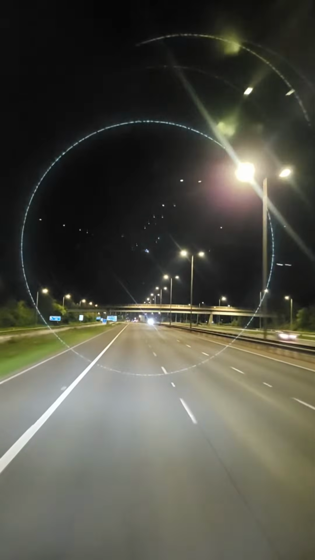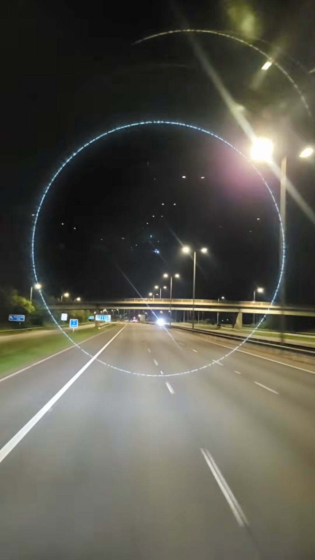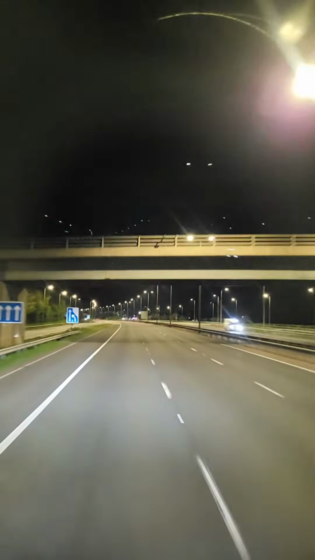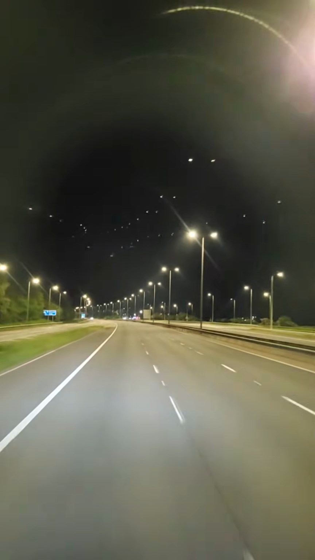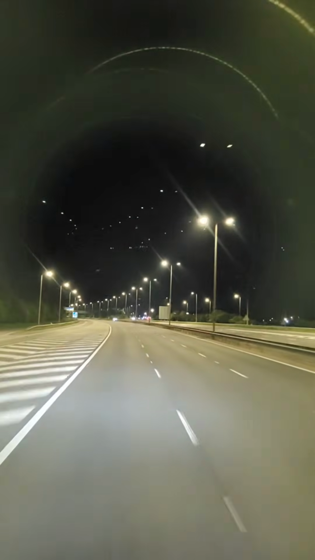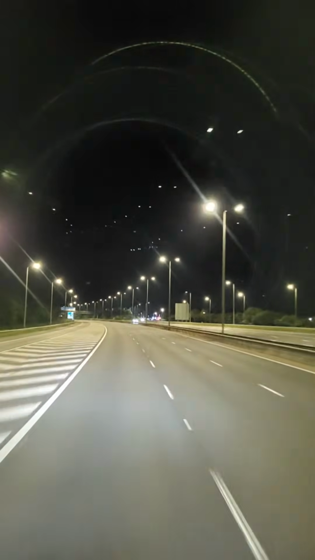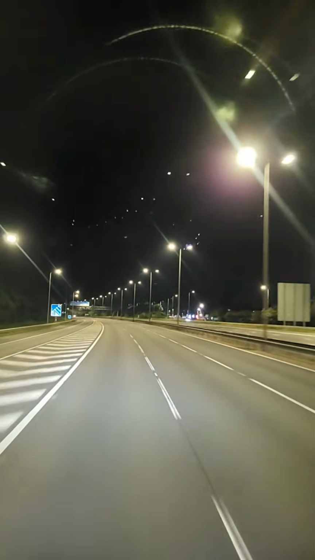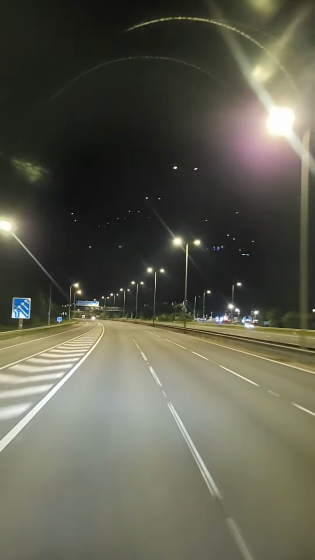Ollie and Tom said, what's that? Hello, Ollie and Tom. What do you mean by what's that? You mean the lorry? What I'm driving? I'm driving an MAN lorry.